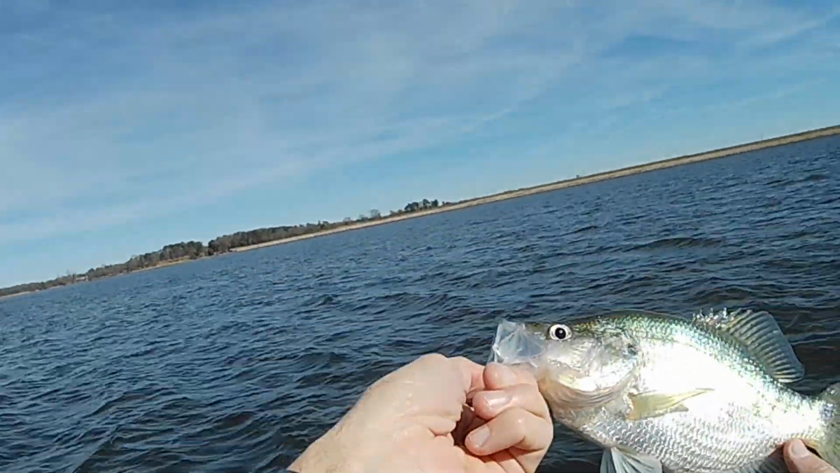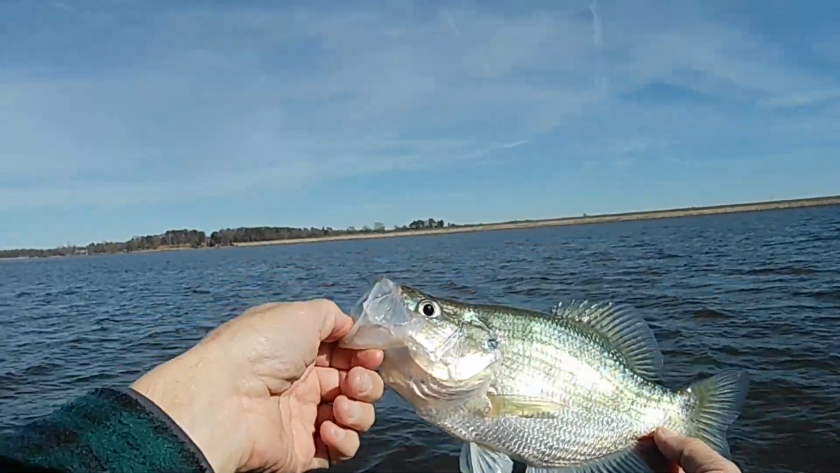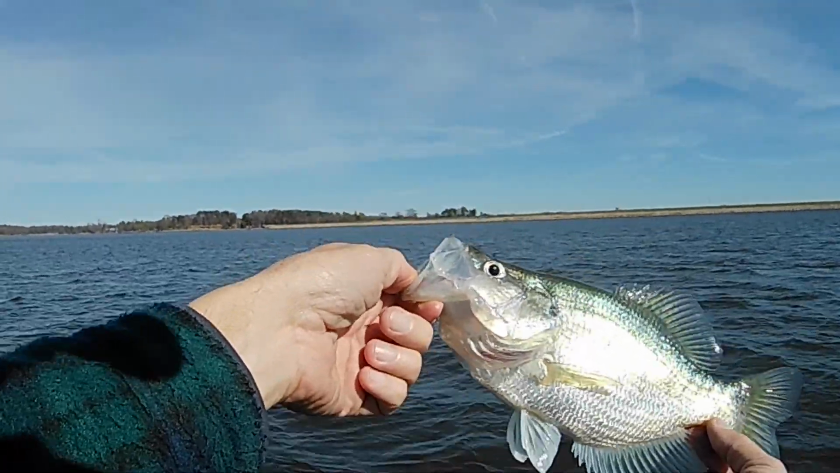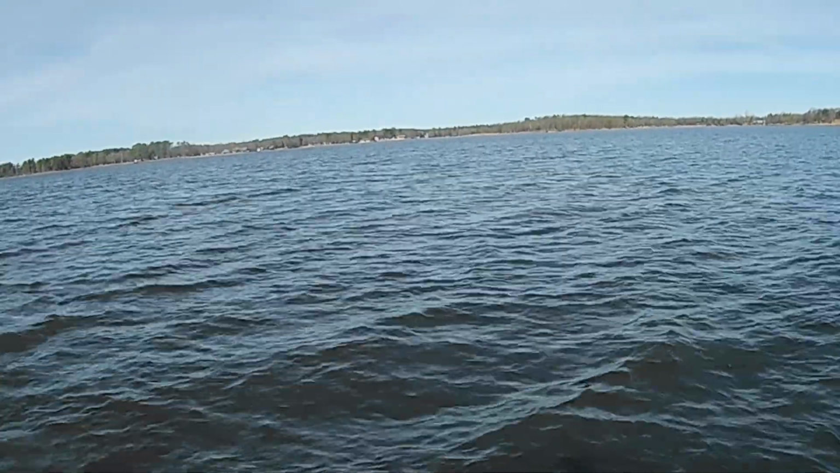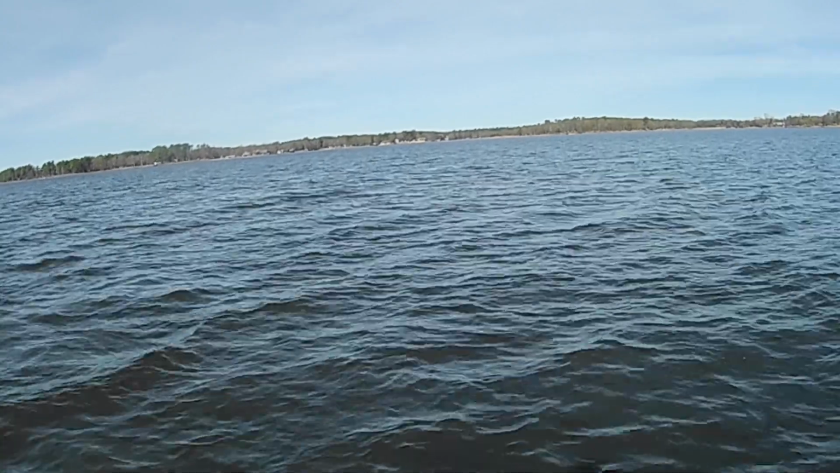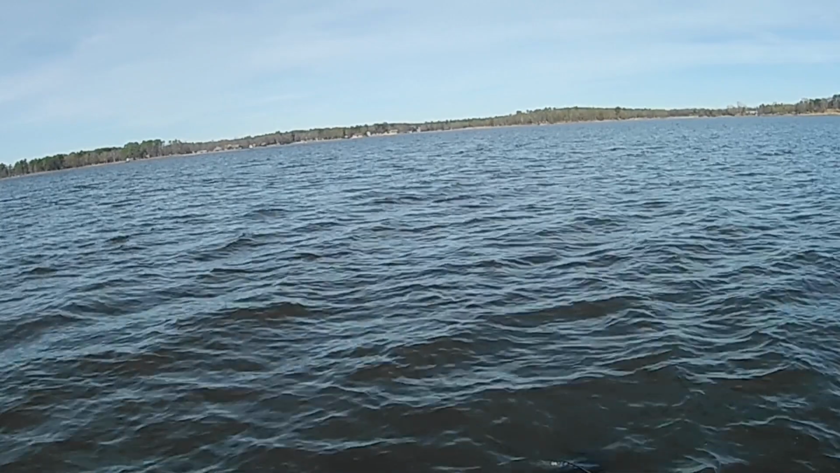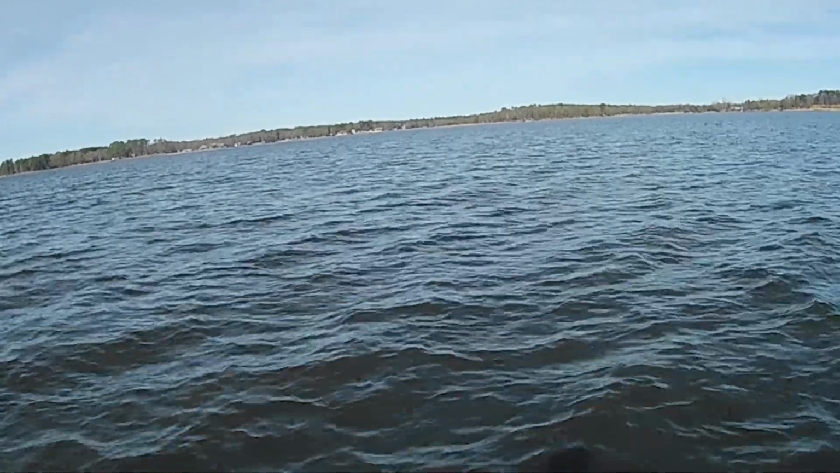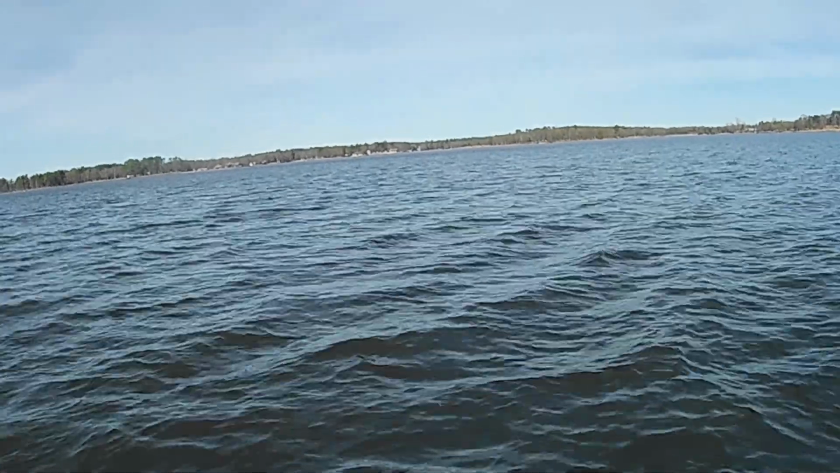I mean, you know, you just got to be able to find shad and be able to troll with your trolling motor. And they'll be so snug sometimes to the bottom that you can't even pick them up on your 2D or your down imaging or anything. A lot of people think that crappie just suspend all the time. Well, that's not always the case. They're hanging out in little type groups on these points though.